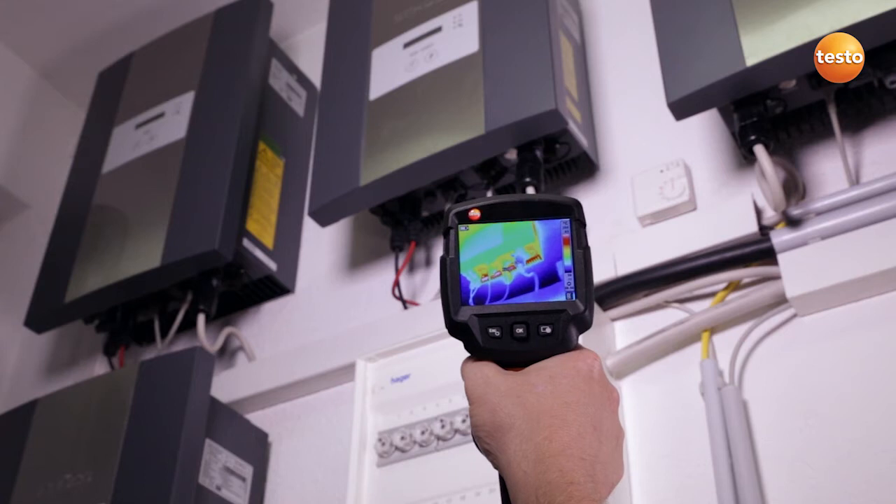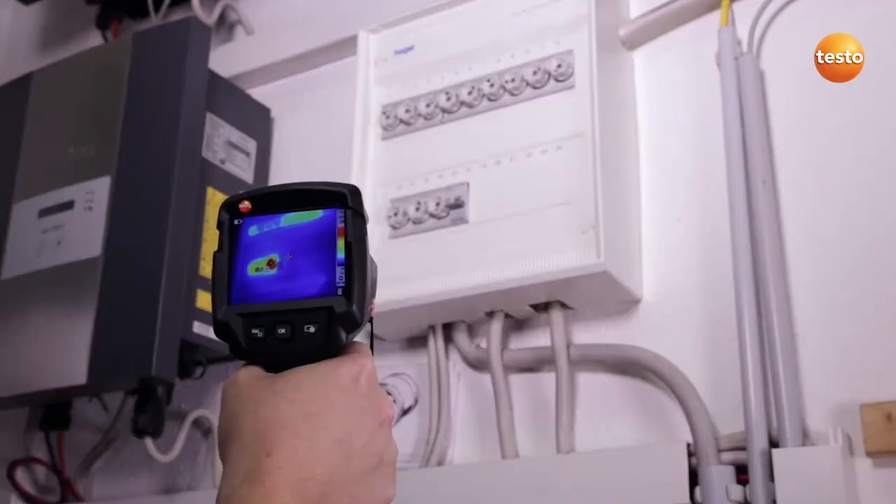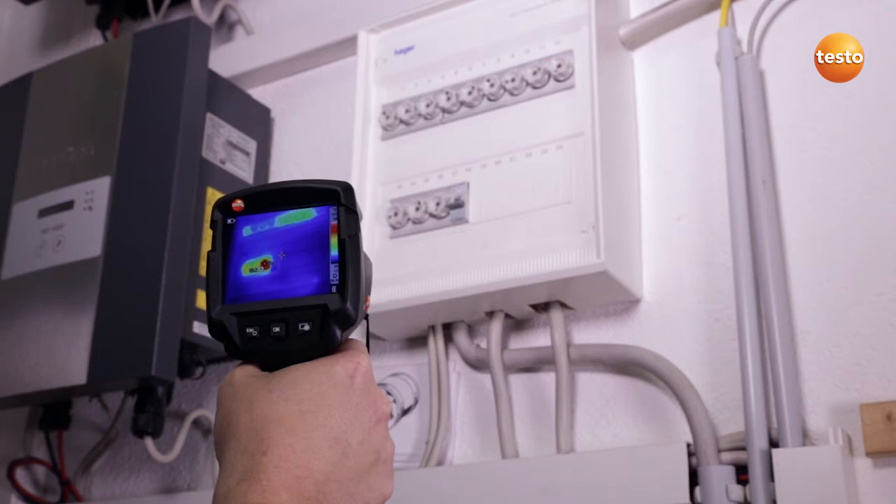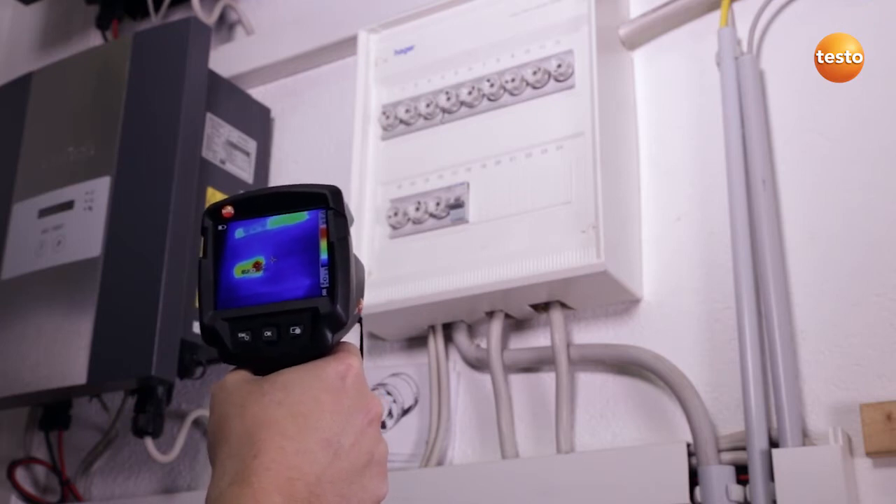Here I'm testing the temperature of the power inverter and the connection cables. I can see in the image that everything's fine. Here I'm checking the sub-distributors. One of the power inverter's fuses is showing a temperature of over 60 degrees Celsius and needs to be watched. I'm now going upstairs to check the photovoltaic system's meter cabinet.